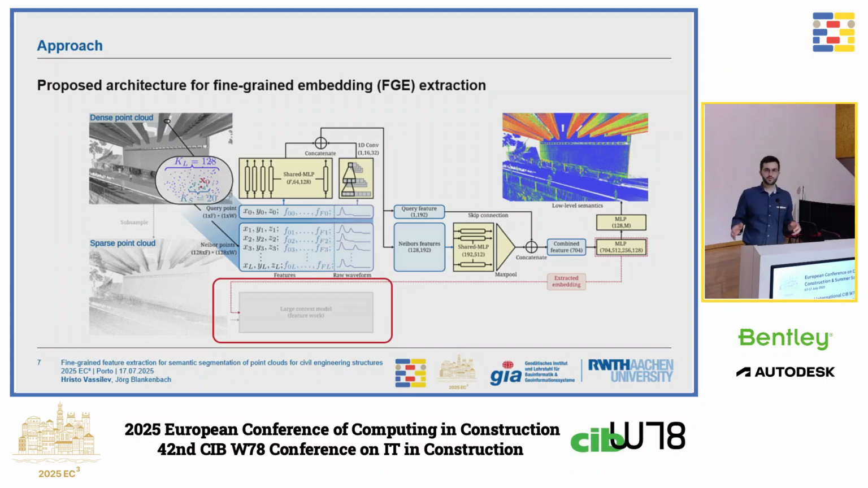Putting all of this together leads us to the architecture which we designed, where we have a dense point cloud and a sparse point cloud, and we are right now only working with the dense point cloud. We gather a small neighborhood from every query point in the sparse point cloud, and have two neighborhoods, one large and one smaller, where the smaller one is used for eigenvalue decomposition, while the larger context of